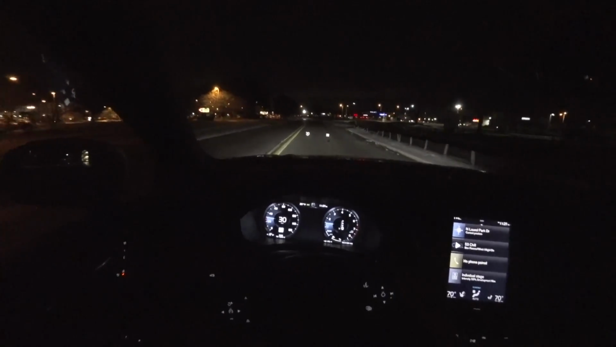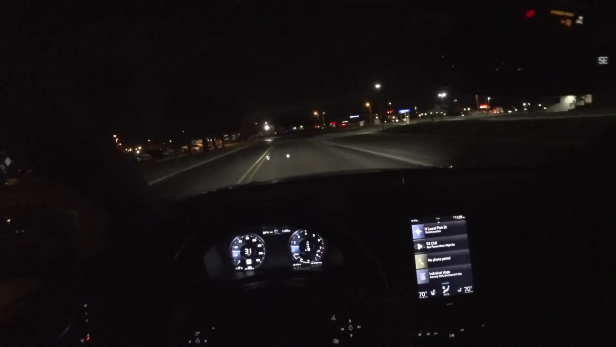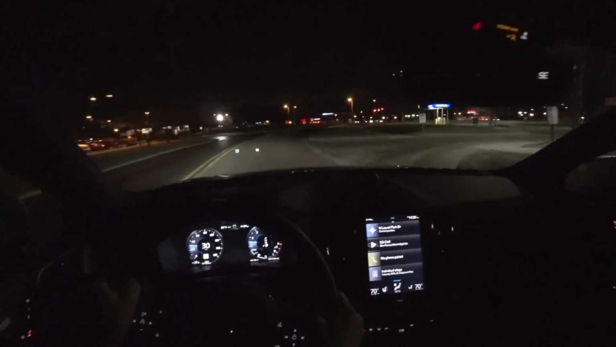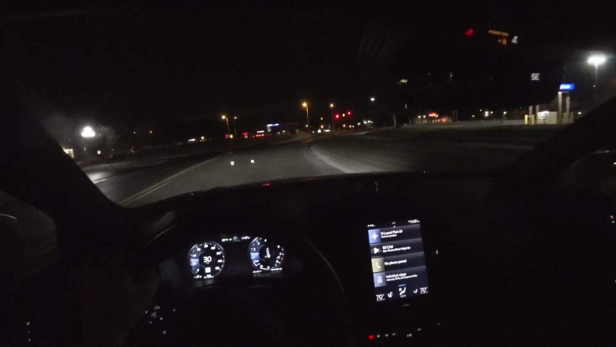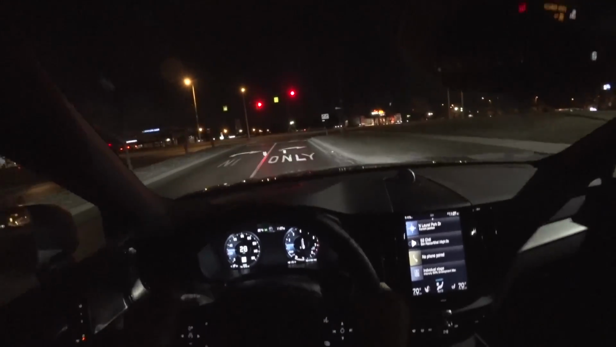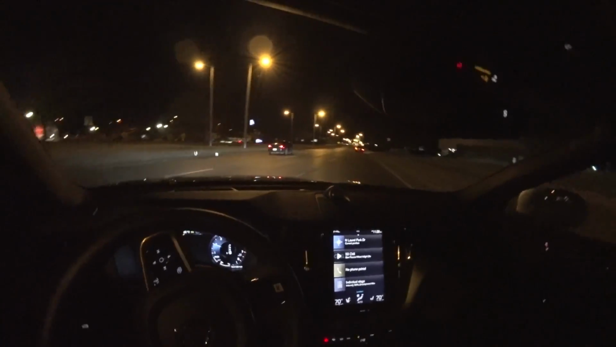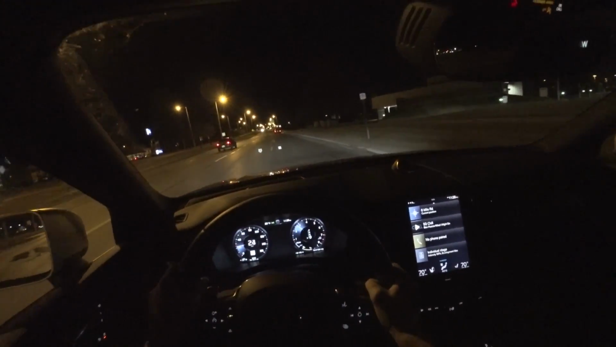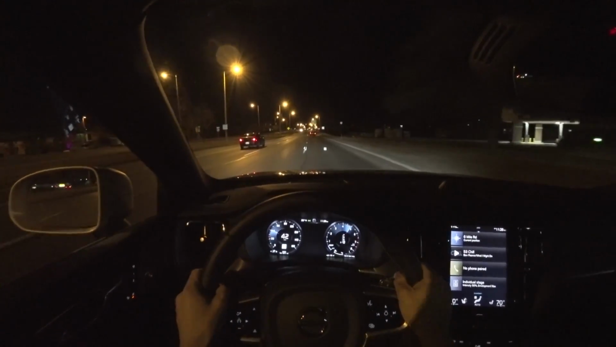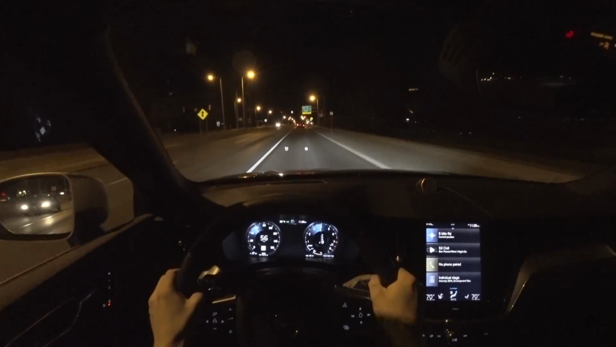I'd be hard-pressed to get one of the competitors, mostly because I'm just a Volvo fanboy, but also this is a really compelling car when you compare it to BMW and Jag and Mercedes and Audi. It's a good segment, it's a competitive segment, but if you just want something different, you can't go wrong with this. Pulls decently too.